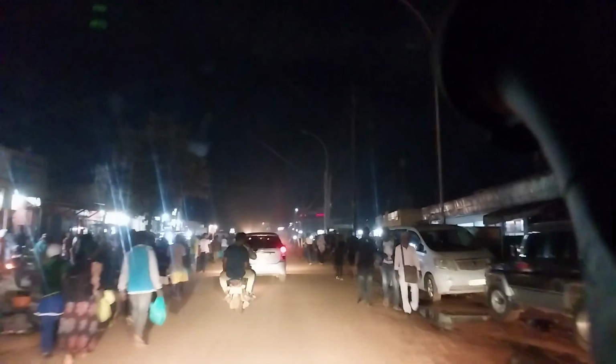You can see that foot traffic heading towards the SALAAMA Road. All these people are the ones that I showed you come from Clock Tower, all the way from town, continuing to the SALAAMA side, up to Kulekana and beyond, basically on foot.